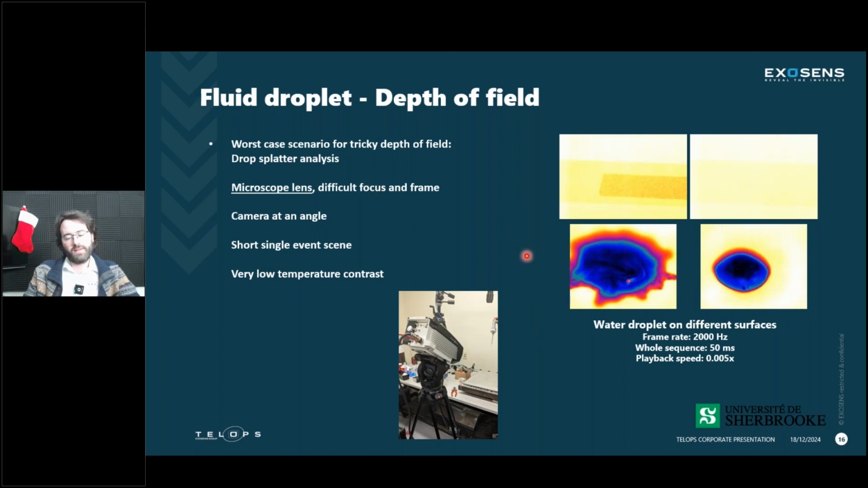And with the microscope lens, I would say it's really one of the worst case scenarios when trying to do a tricky measurement. The depth of field is very, very difficult in that case. We're at an angle at a certain distance, and it's a fairly fast event. So you have to be really careful when you set up that kind of system. Your depth of field when you're at an angle with a microscope lens will be very narrow within your frame, so there's only one section that will really be in focus. So you have to adjust it quite a bit. If it's possible to be really flat or perpendicular to the event with a microscope lens, that's typically the best thing to do.